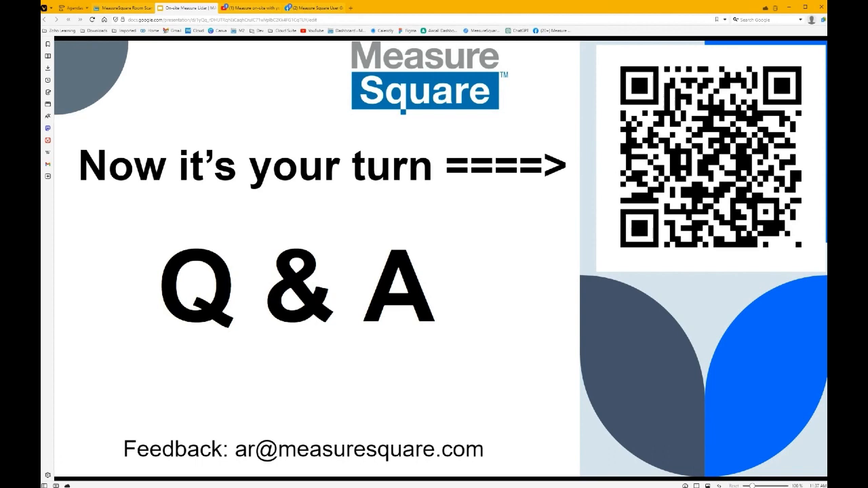So again, this won't work on a Windows platform, but once you do the scan and it exports to MeasureSquare Mobile, you can then sync it to our cloud. And then if you have the desktop, you will just open it up just like any other normal project. So you can use them in tandem in that way.